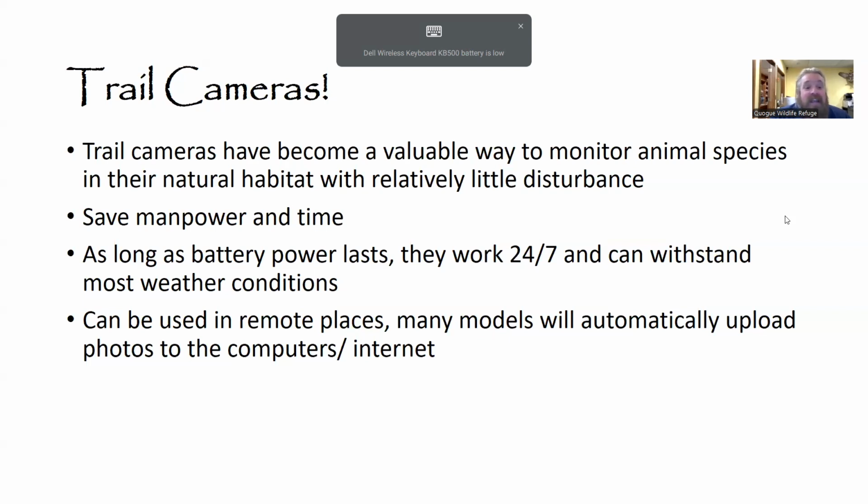This also helps to save manpower and time. And as long as the battery powers last, the cameras are on 24/7. And very often, depending on the model, they can withstand most weather conditions. They can also be used in remote places, and many automatically upload photos to the computers and internet, which gives conservationists a huge edge. They don't have to be in the field all the time, and in some cases, they don't even have to be in the same place to help learn about the creatures that they're studying.